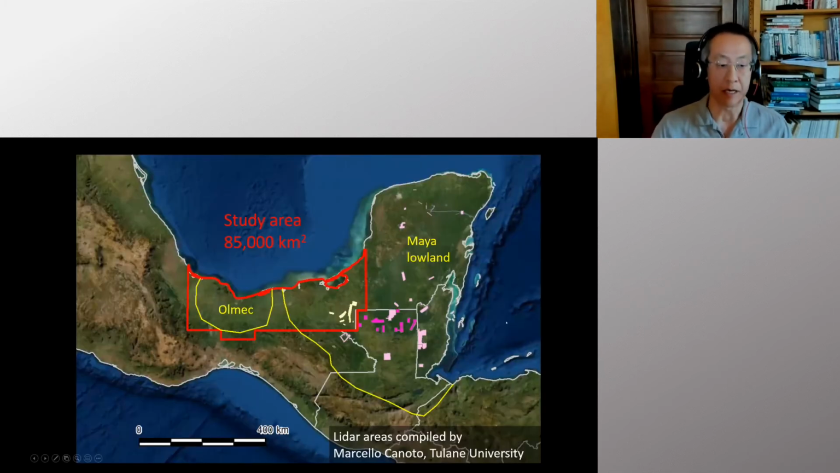So this is the area we are working. We are covering this large area of 85,000 square kilometers. Diane showed the same map of the previous coverage of LiDAR in the Maya area. Compared to those, you can see how large this area is.